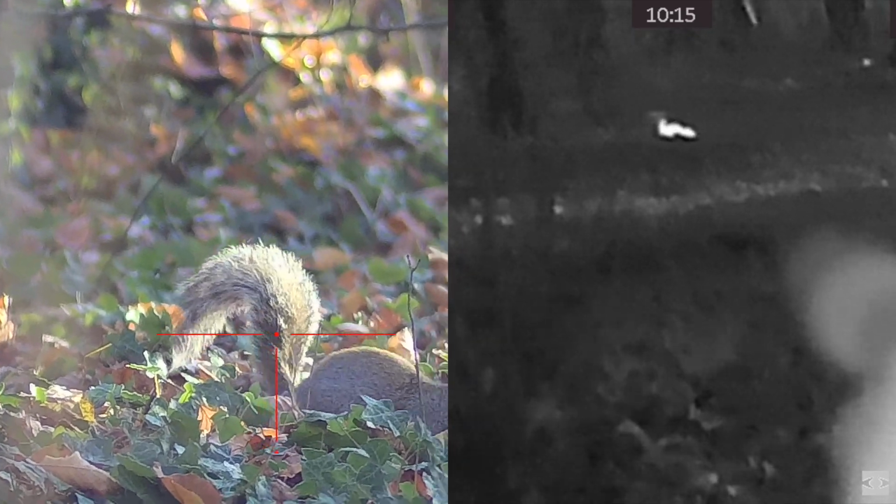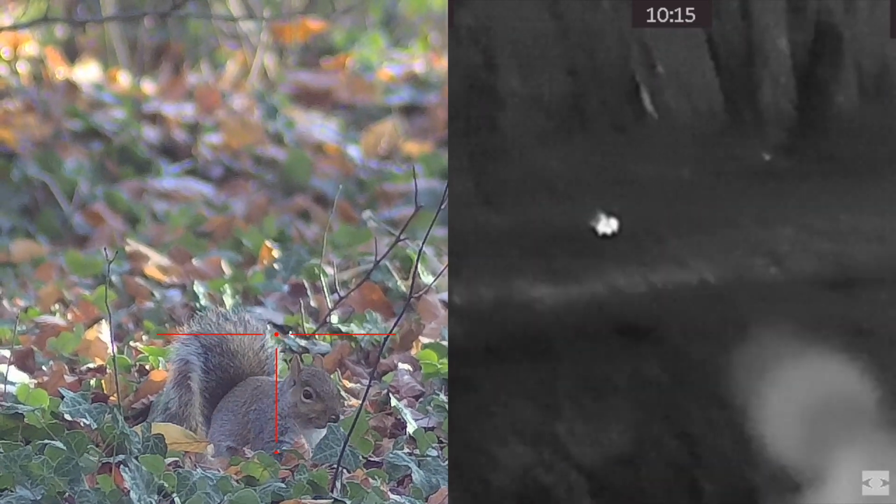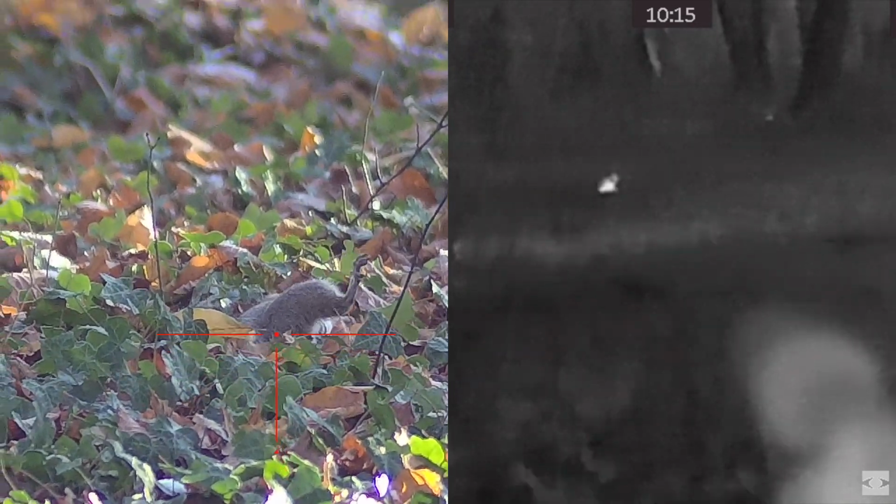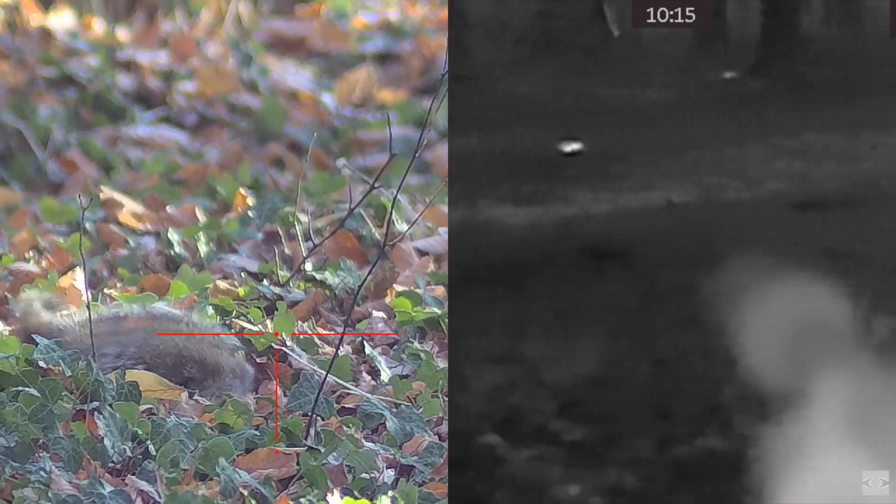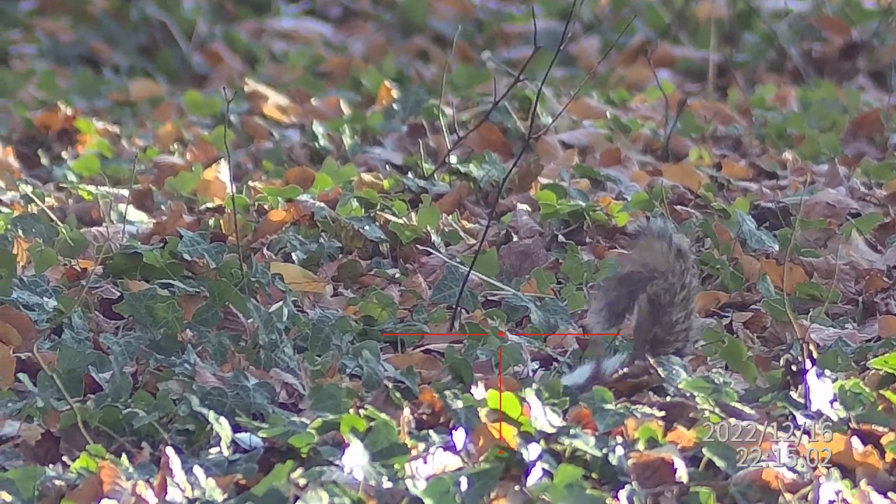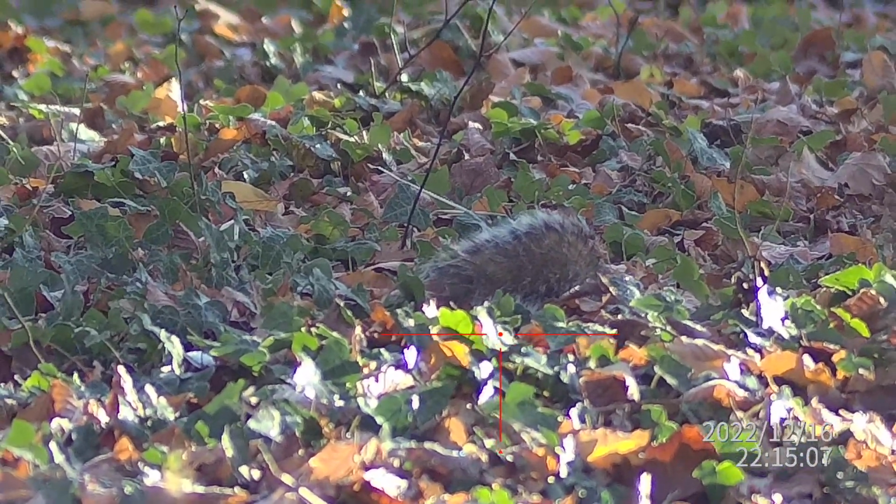But if it was darkness, you can just see how brightly he shines away, even in the daylight like that. The thermal, ready for the shot. There you go. That was a good headshot. So usual thing, his nerves are firing away uncontrollably now. As he bounces away, you can see the heat source from all the blood that's come out there next to him. And eventually he just settles down there, and that's another one in the bag.